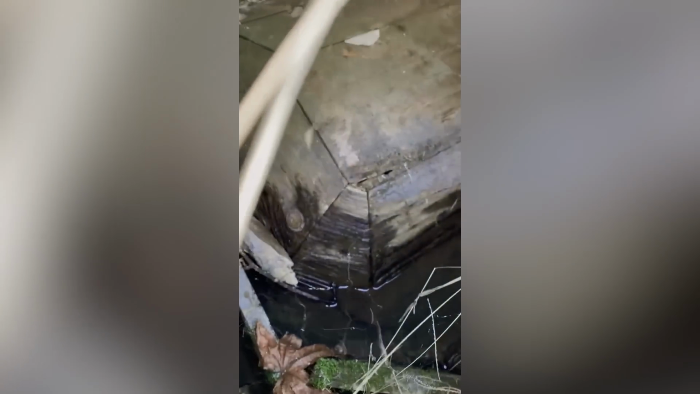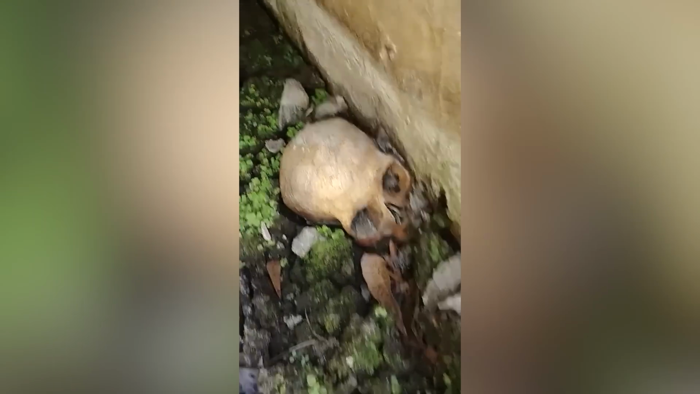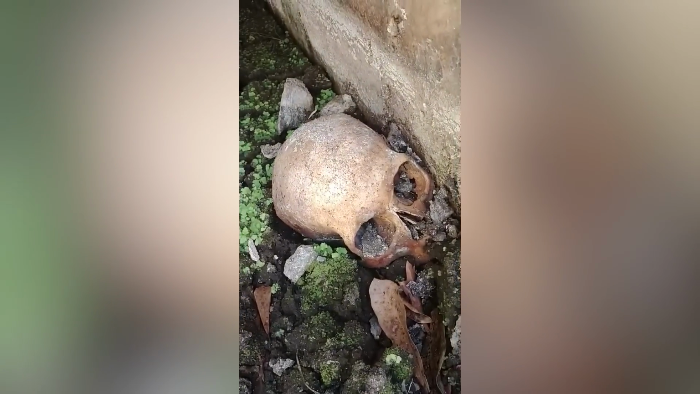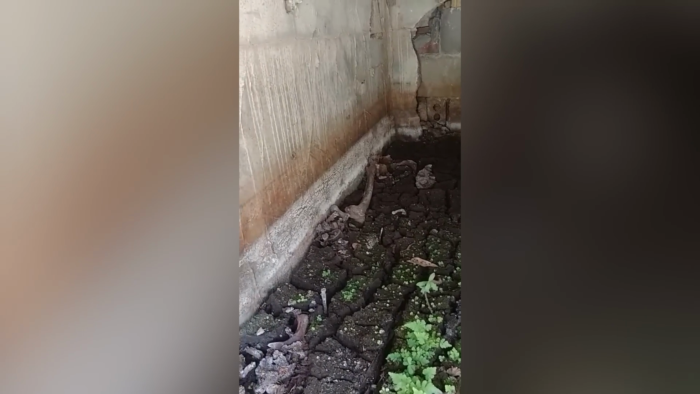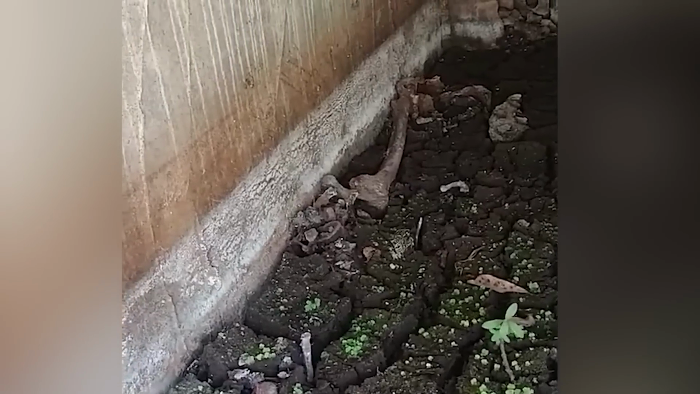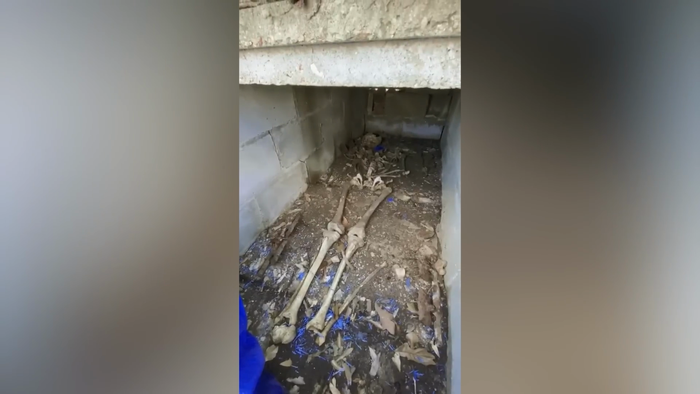Not knowing how the grave opened, the guy went a little inside, and he was shocked to see some more skulls placed in the grave's corner. And that was not it, as human legs and some other body parts were also present inside it, which definitely didn't belong to a single person. So what was going on here? Let me know what you think.